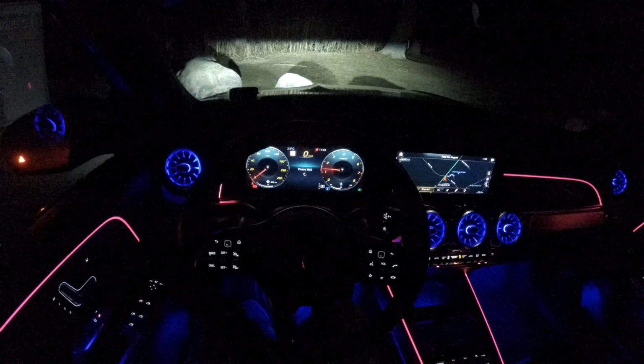Welcome to GG's Cars. My name is Eric, and today we're going to take a drive in this 2021 Mercedes-Benz GLB 250. That's going to be the night POV drive, so we're going to test the high beam assist and the LED headlights we got in this Mercedes.